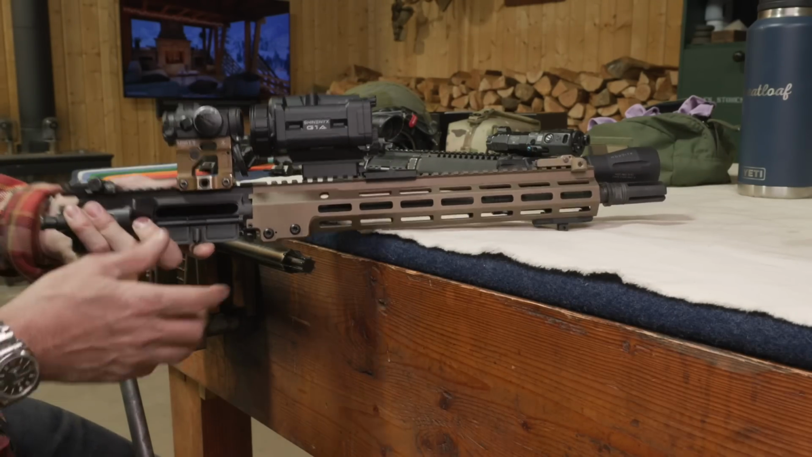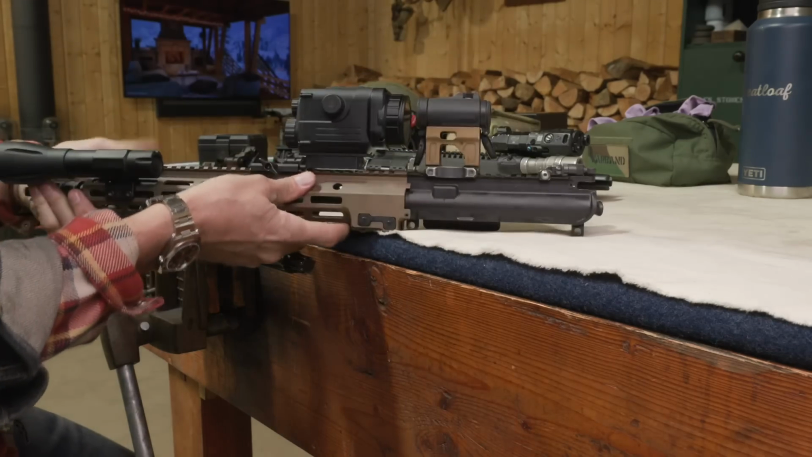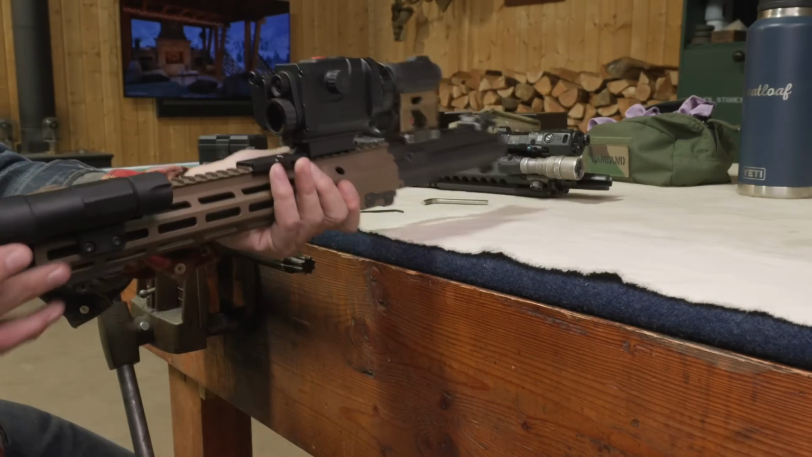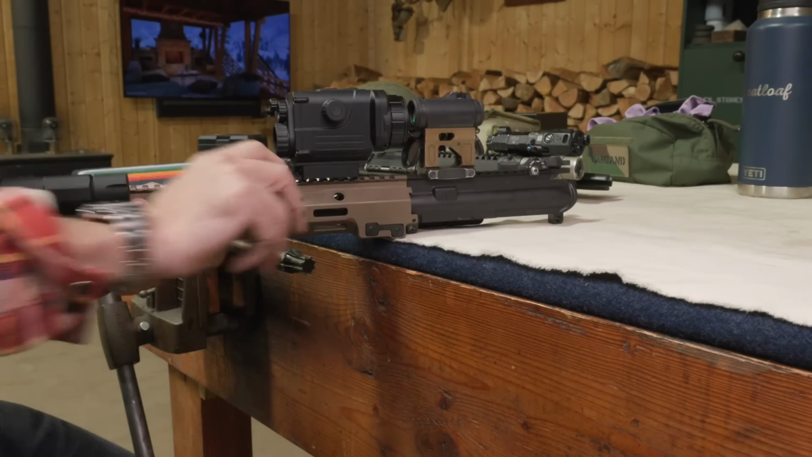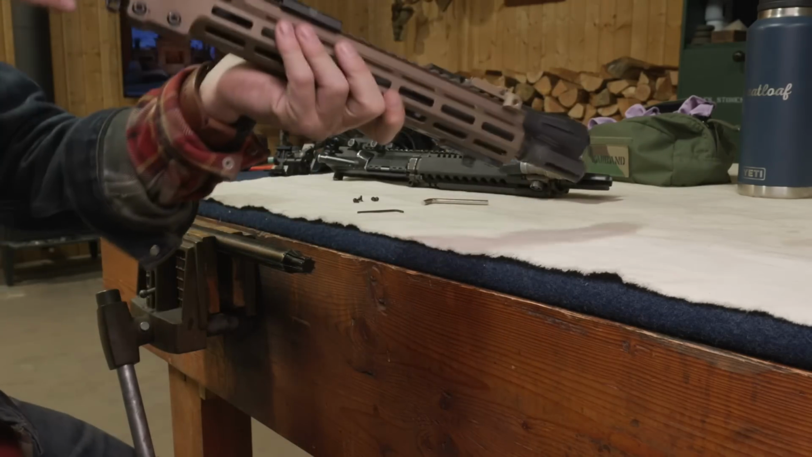See, we're looking through the top end there. That's crazy tech, isn't it? That is absolutely crazy. What a capability. All right, can we see through it?